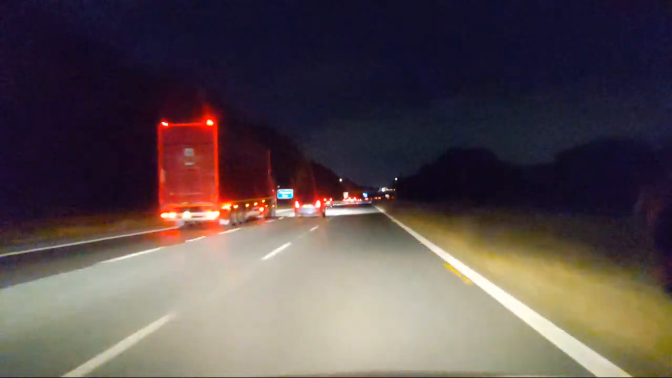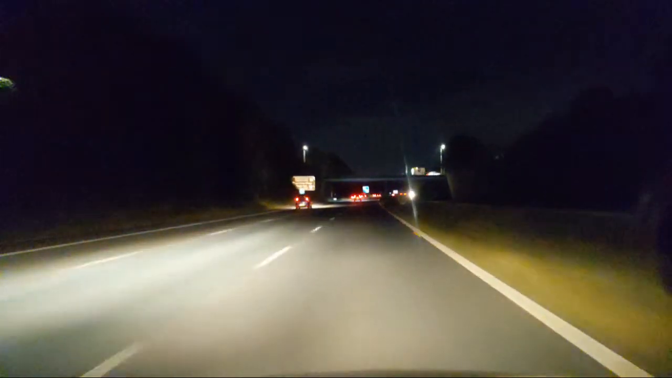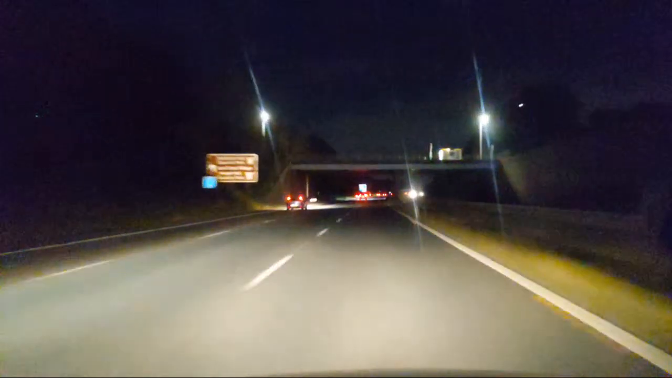What is going on? Anyway, the good news is, because I'm in this lane, you get a close look at the bus shelter on a bridge. Ta-da! Bus shelter on a bridge, for no apparent reason.